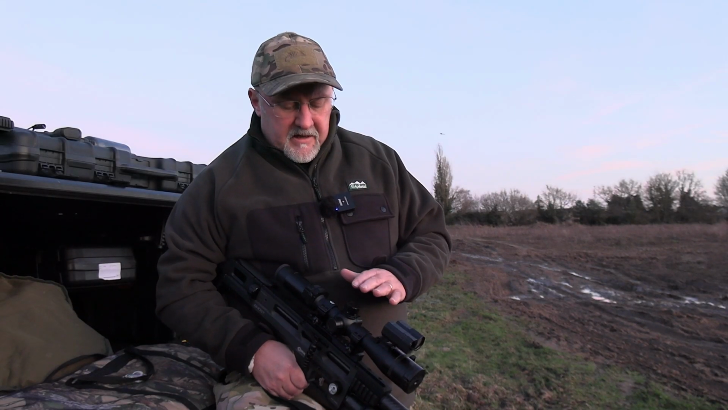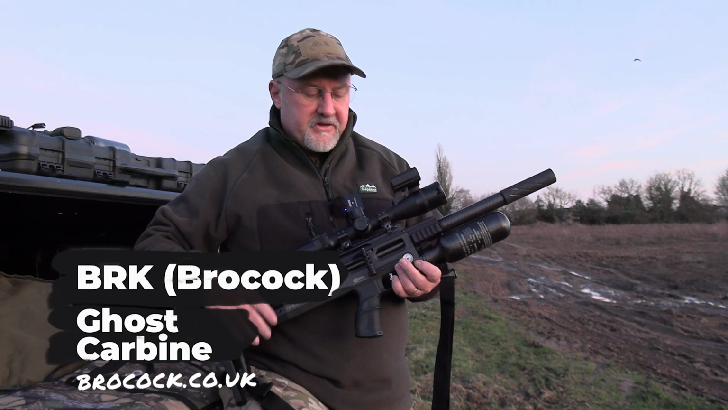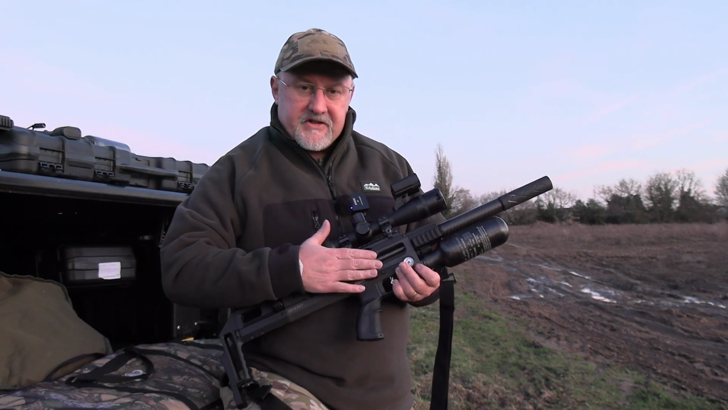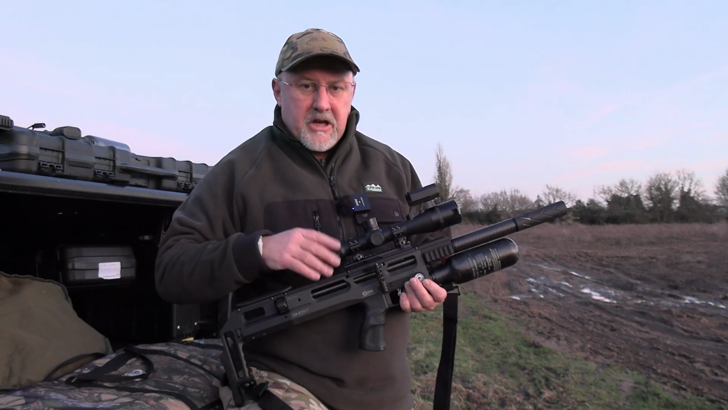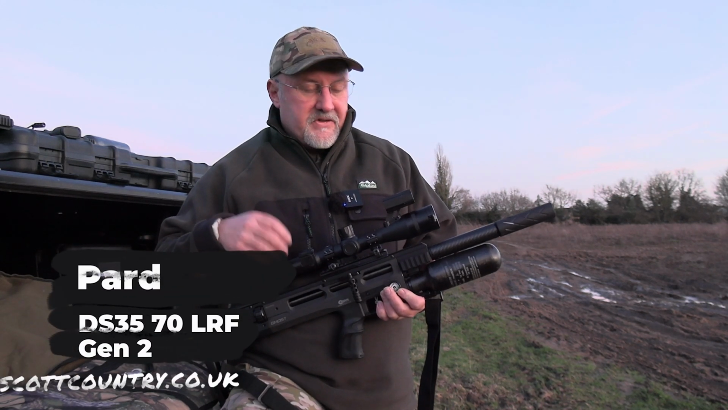Now in terms of gear, I'm going to be using a 12 foot-pound .22 caliber BRK Ghost. It's the carbine model, so it's the shortest model. 11 shot magazine. I'm using JTS Dead Center pellets and a side lever action, and thanks to this bottle I get lots of shots out of it as well, and it's Huma regulated so you can use the entire air fill just about. On top is a Pard DS35 70 scope.